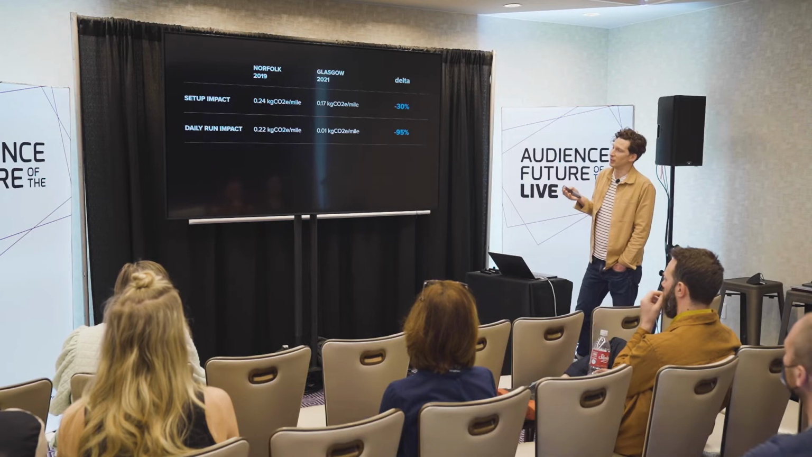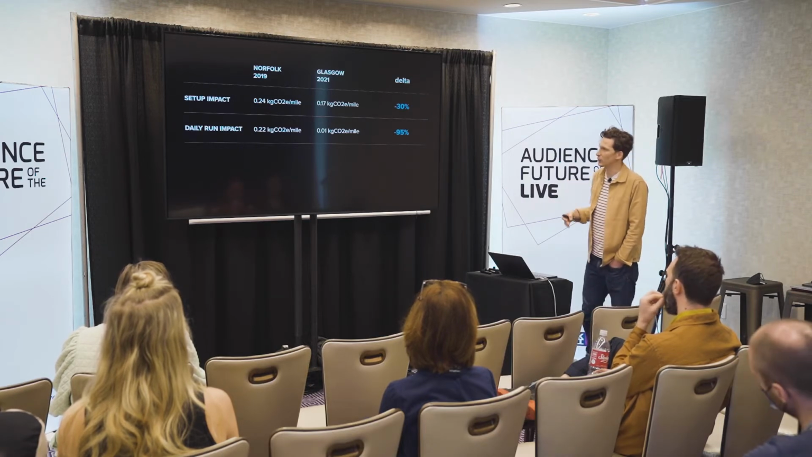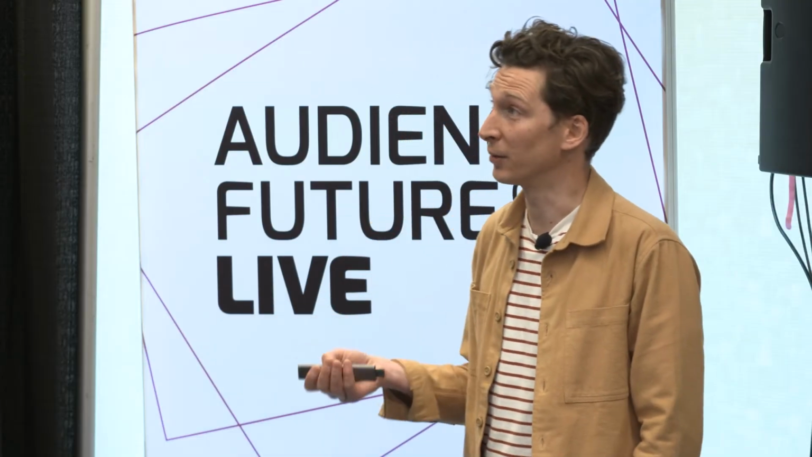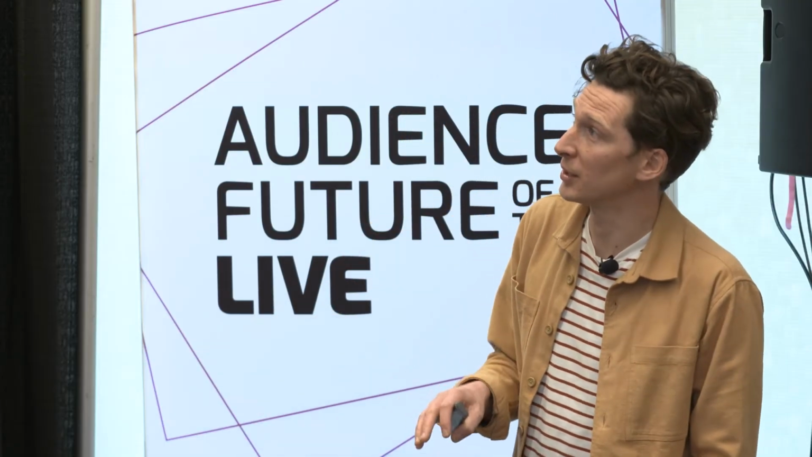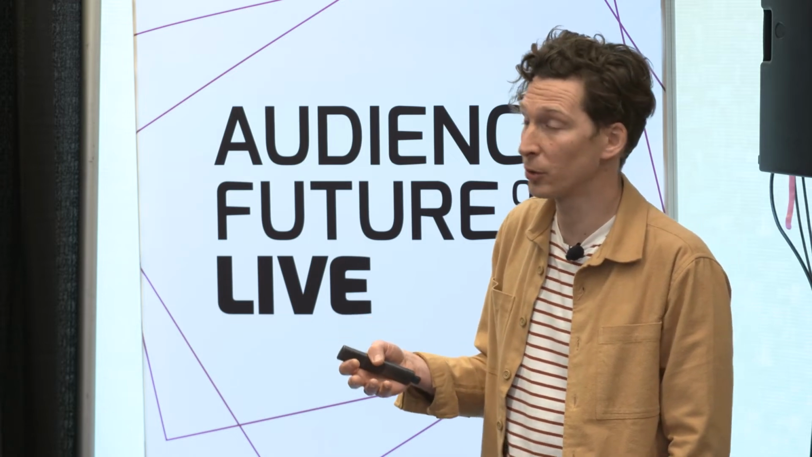This is the daily running impact. So this is the emissions that we have per mile in going out and doing those daily scans. We've cut those down between Norfolk in 2019 to Glasgow in 2021 by 95%. A big part of that is spending a lot more money hiring electric vehicles for the extent of the project, but also completely reconsidering what's viable in a day to scan, planning our routes around environmental efficiency.